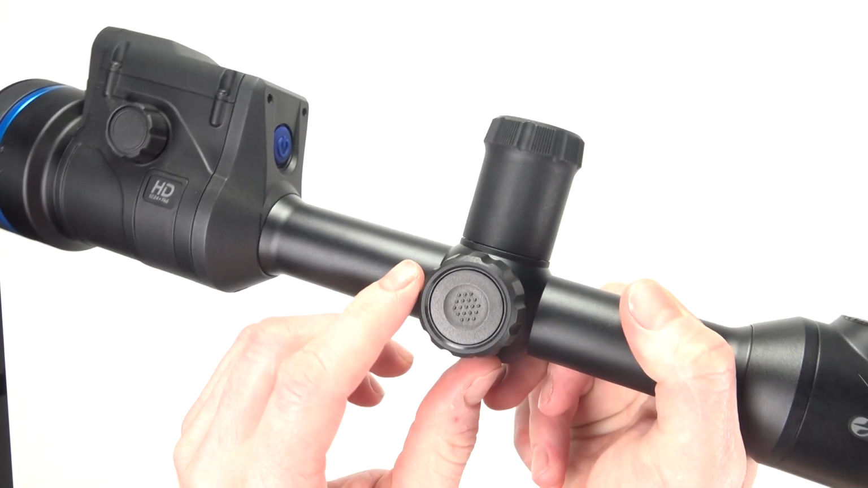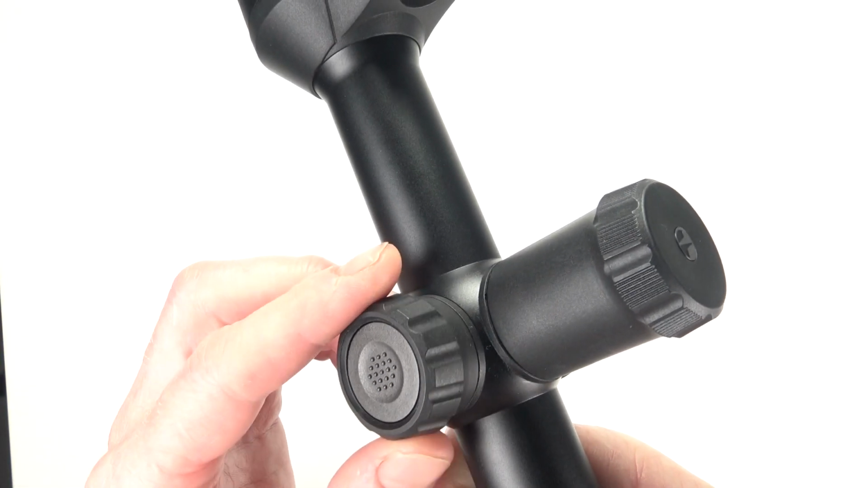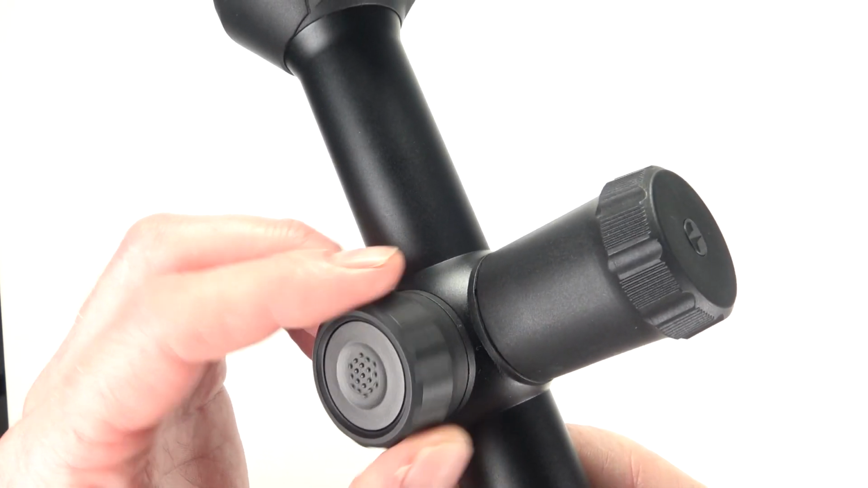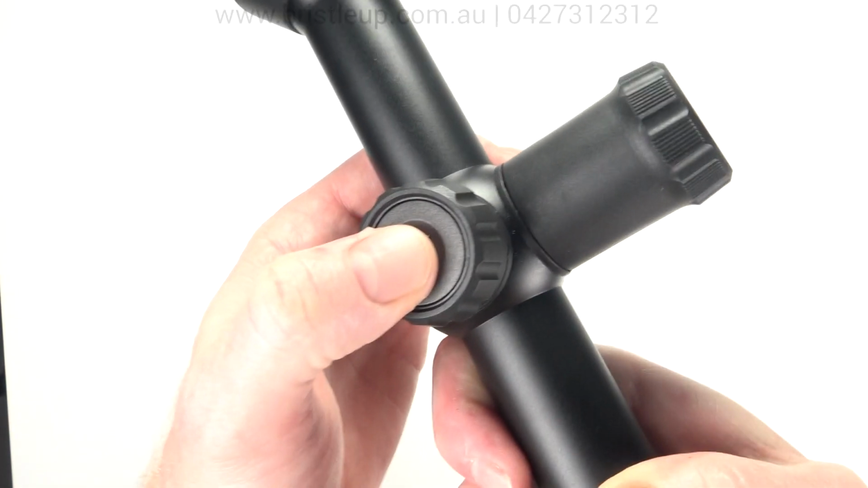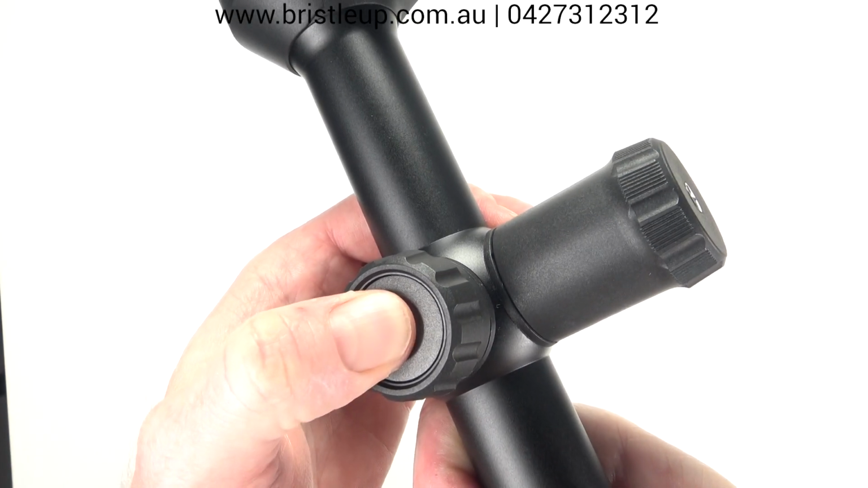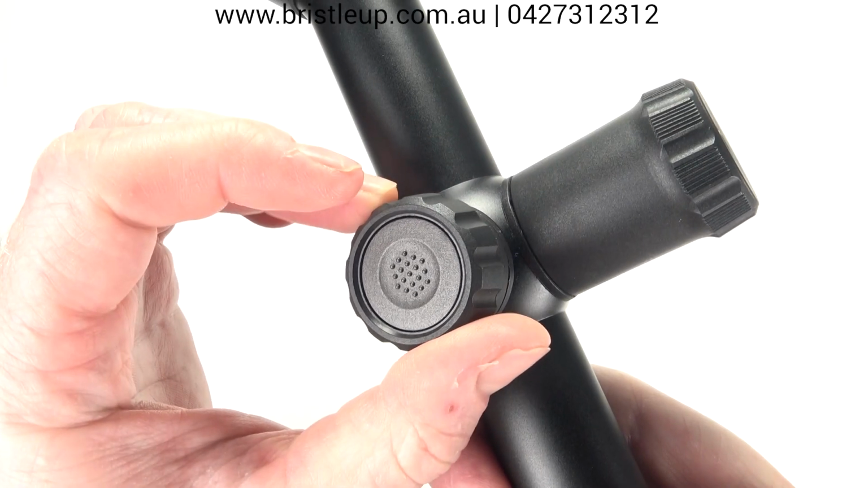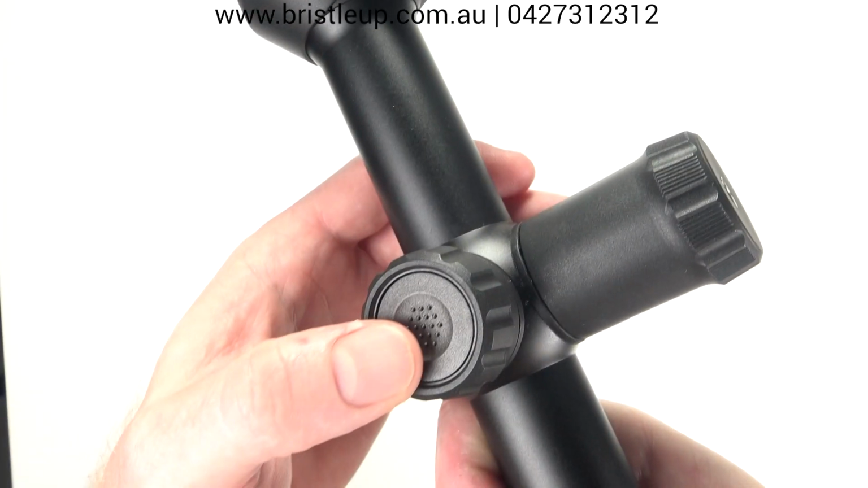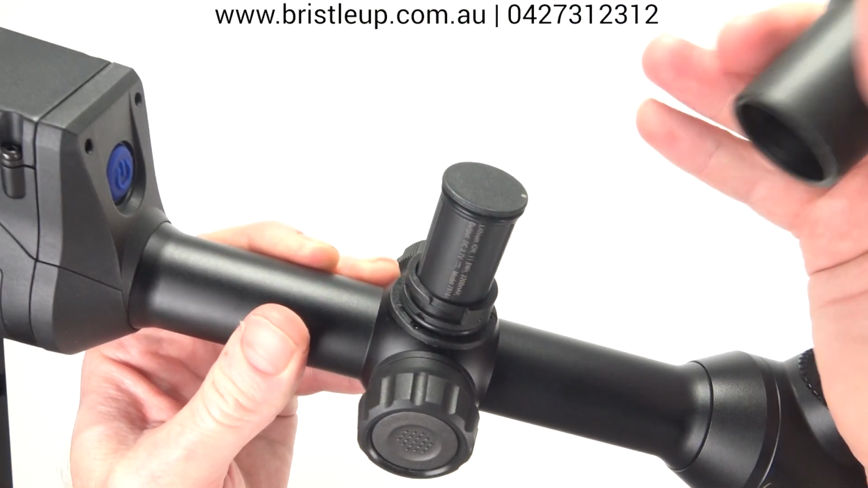Now moving on, we have our main scroll wheel on the side of the device here. Now that can be used to make menu changes, to zoom in and out, and so on and so forth. A single press on the scroll wheel button will bring up your quick access menu, and a long press will open up your main menu, and you can scroll through the menus and single press to access the next menu, and so on.